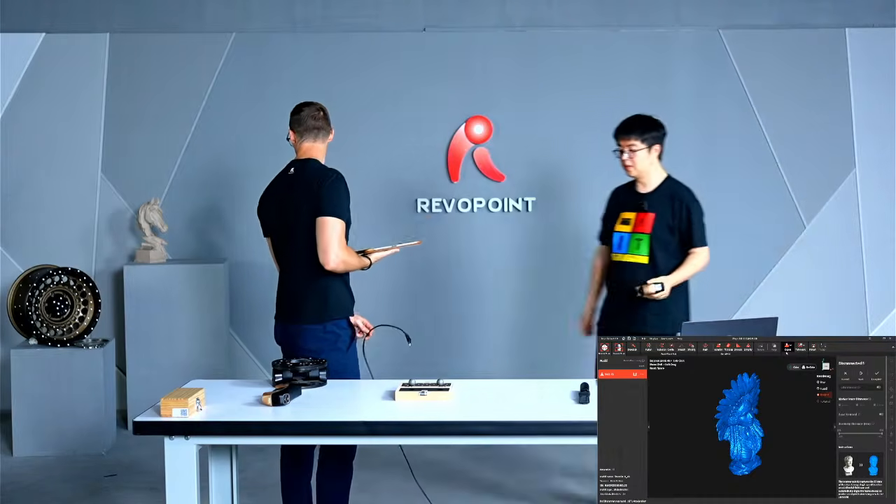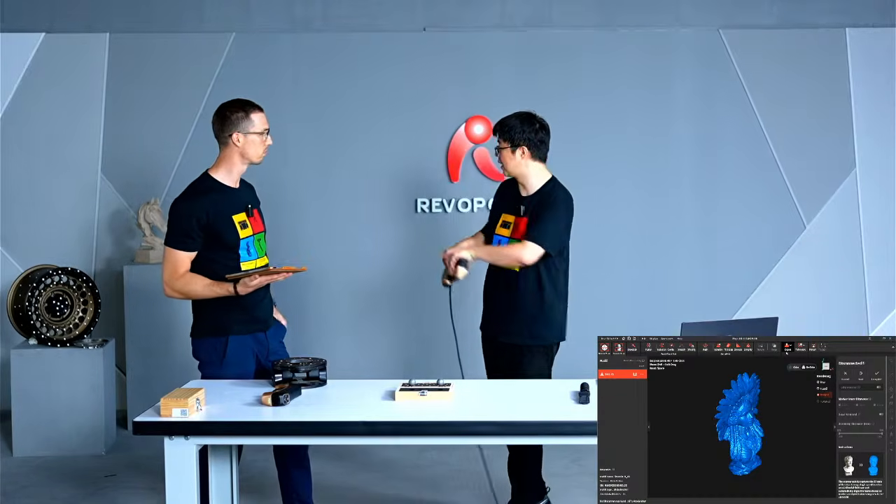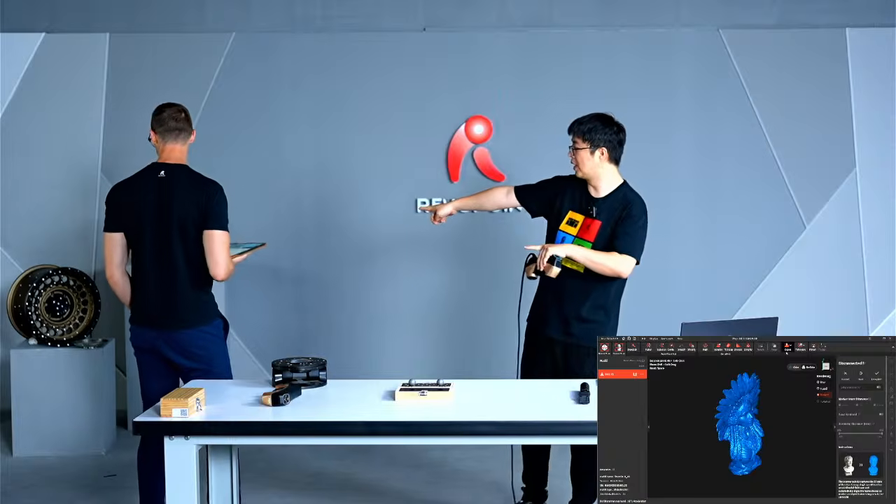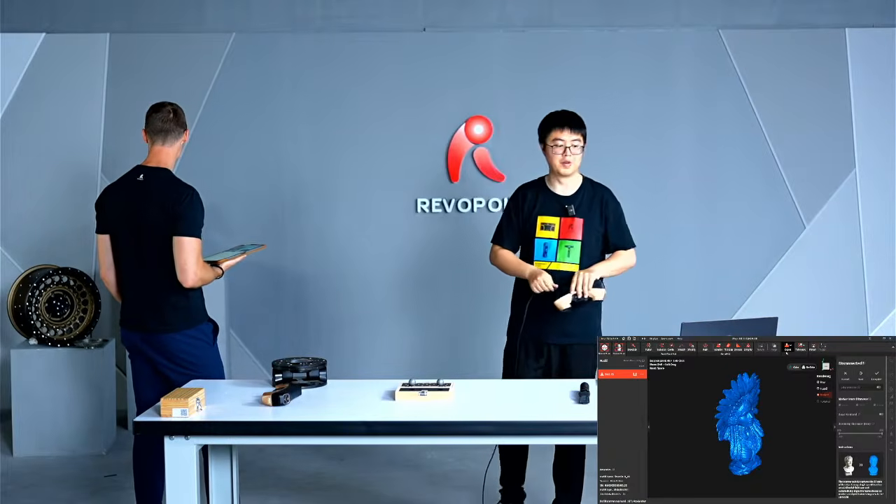Someone requested a reflective object later. Sure, we definitely can do that. How about that big wheel hub? Okay. Both reflective and dark. Mm-hmm. That will be very challenging.